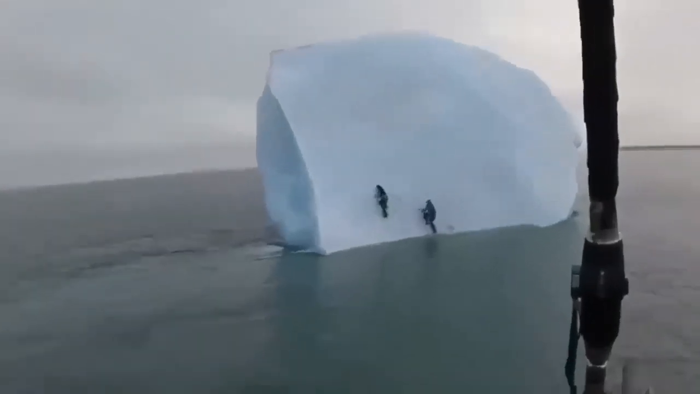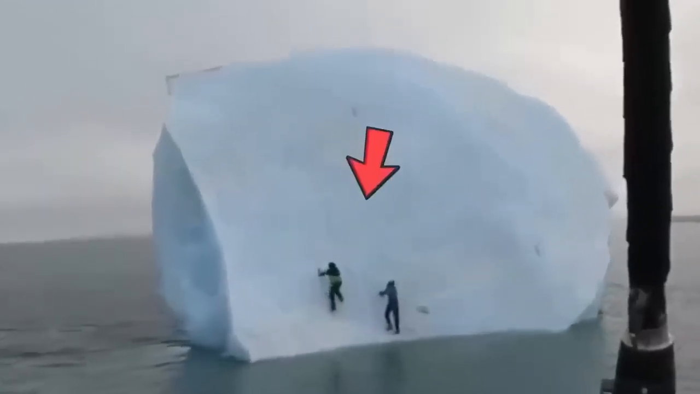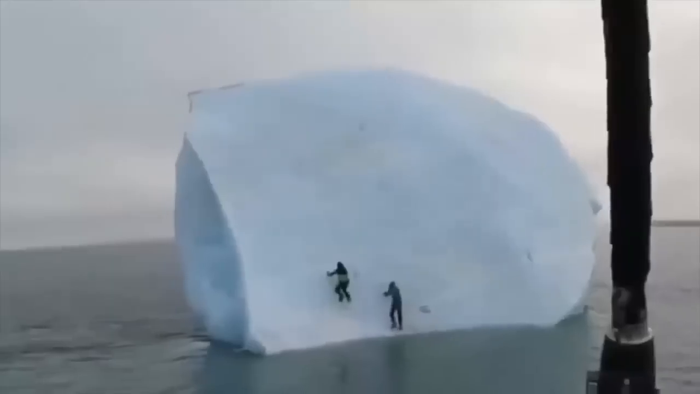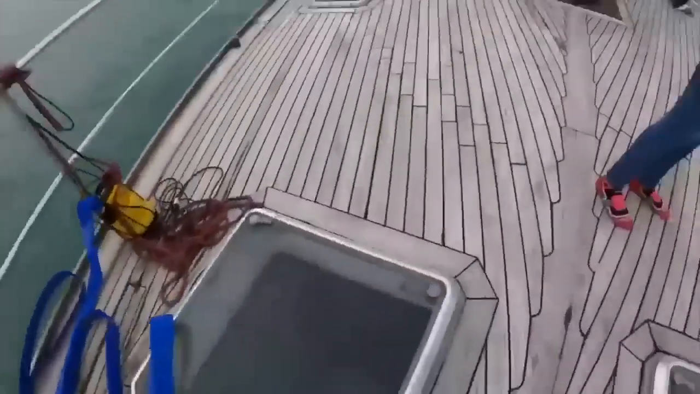Talk about a chilling experience. Luckily, they managed to escape with their lives, but let this be a lesson. Sometimes it's best to just stay on solid ground. Don't you guys agree? Strange lights.